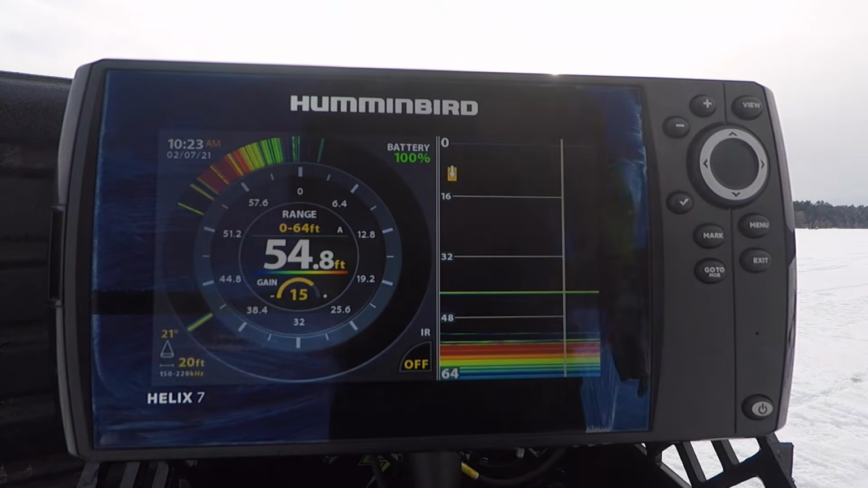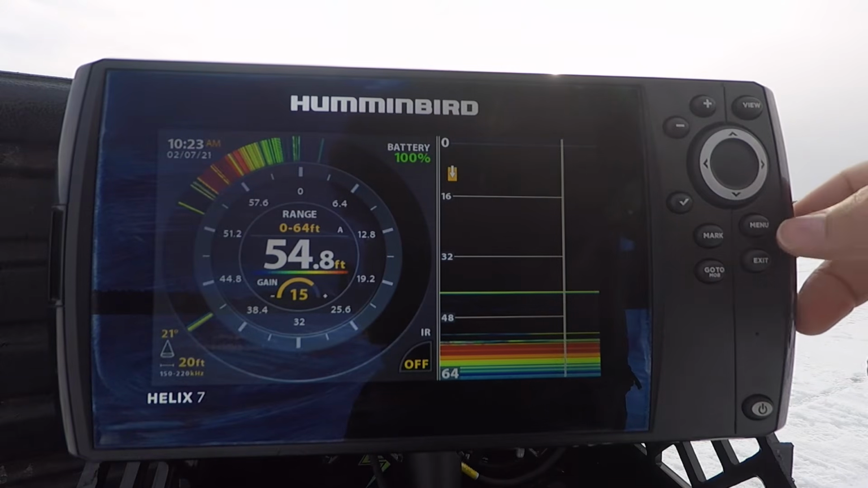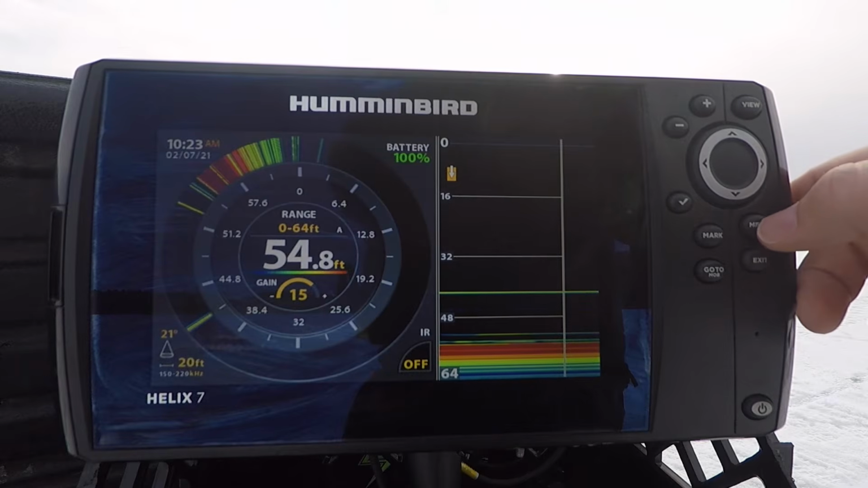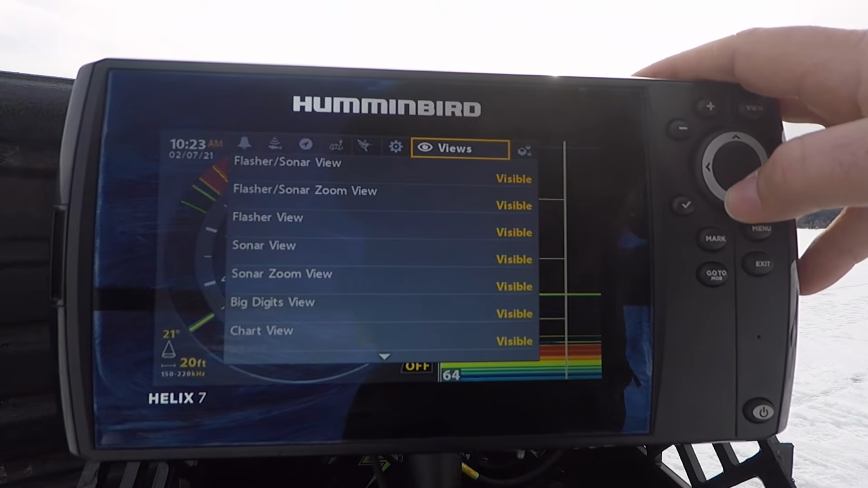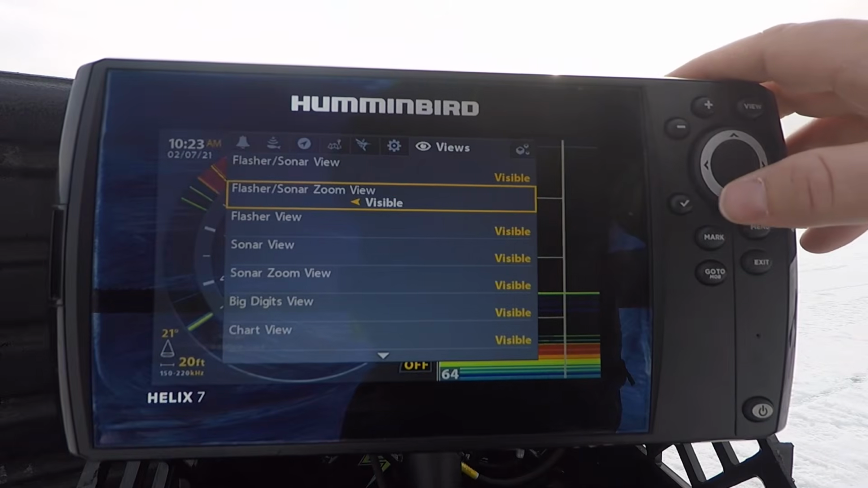And there's actually a couple that were already hidden in here. So if you want to hide a couple of these, ones that you know you're never going to use, I'll show you how to do it. So you go to menu twice, menu 1, menu 2. You go over to views, and this is where you can pick and choose what you have visible. So I like to have my flasher sonar. I like to have the flasher zoom.